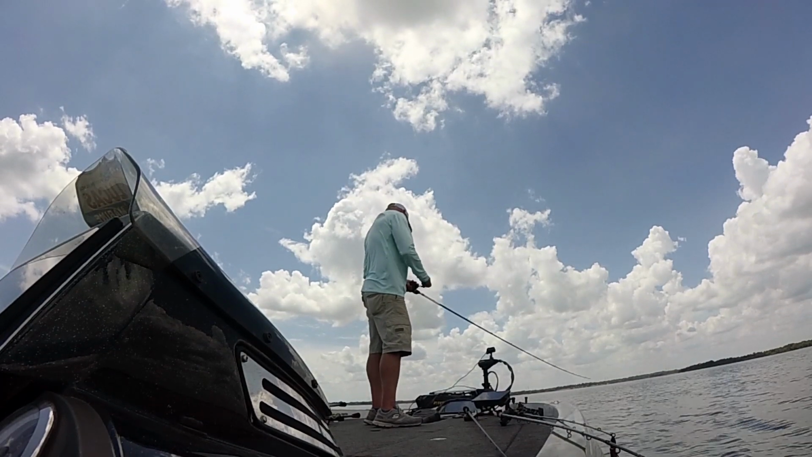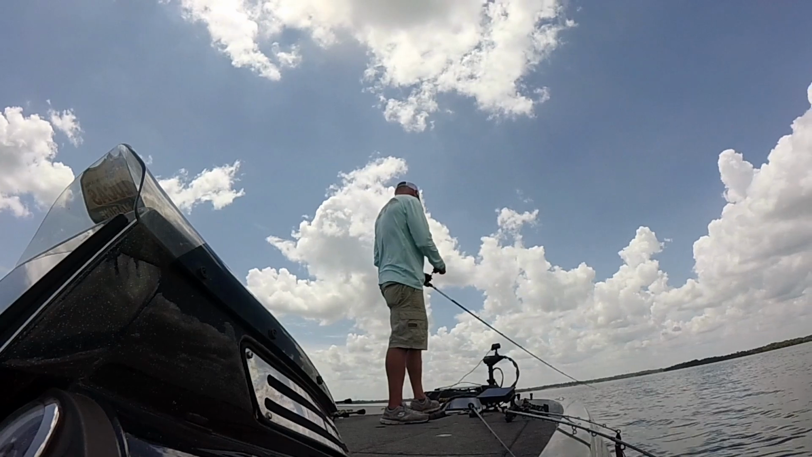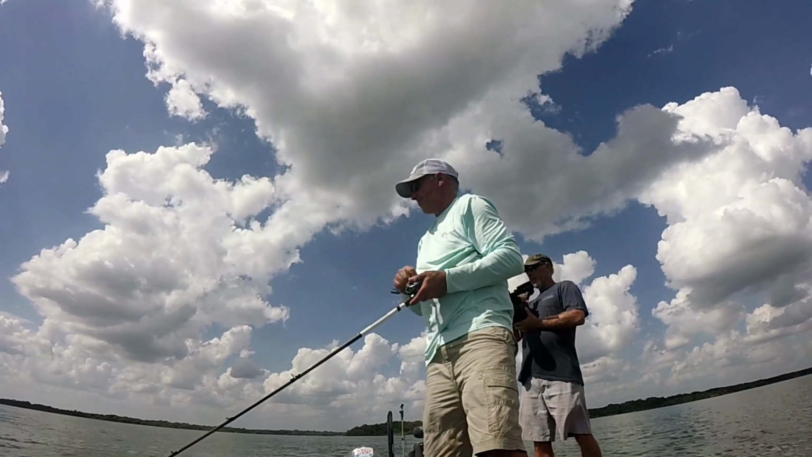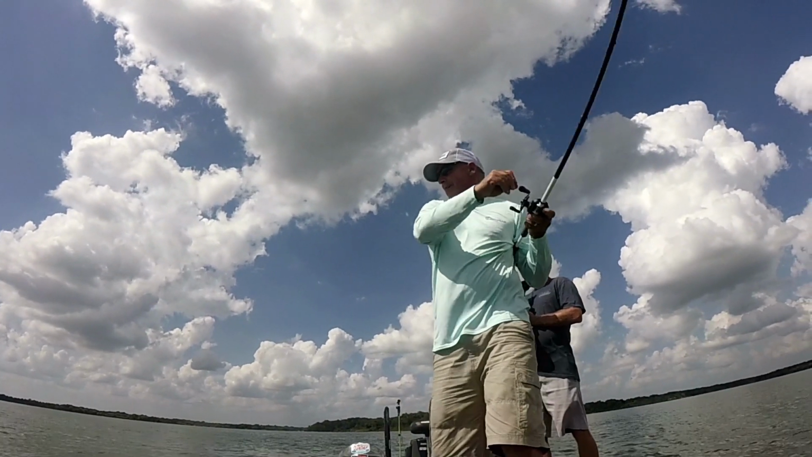You know, on the Tennessee River, they call it ledge fishing. To me, it's structure fishing, but it's fishing out off the bank. Whether it's drop-offs, brush piles, or ledges, whatever it is, something out there that's holding those fish, there it is.